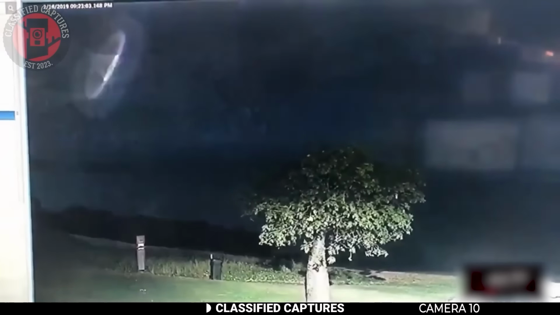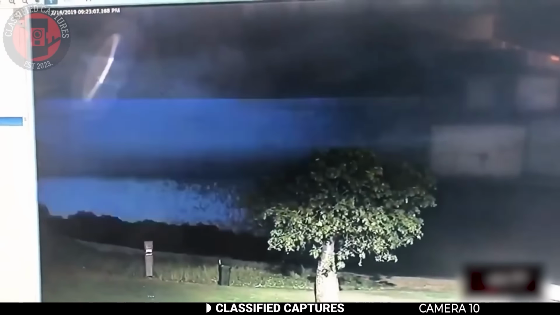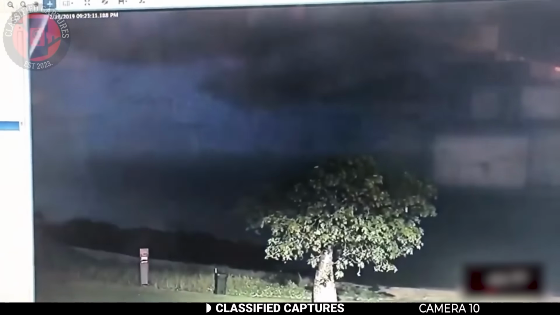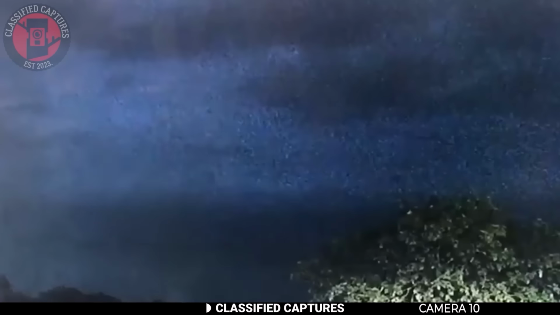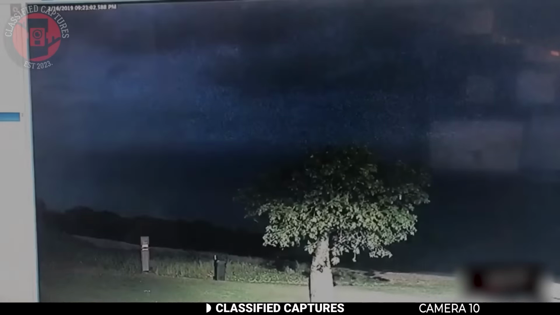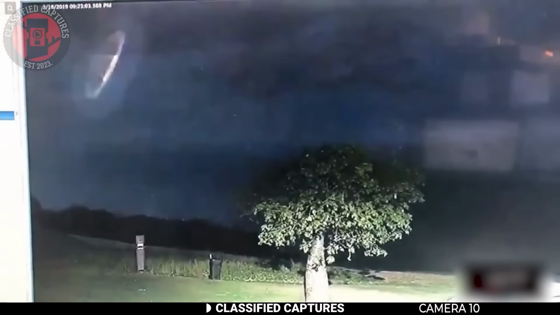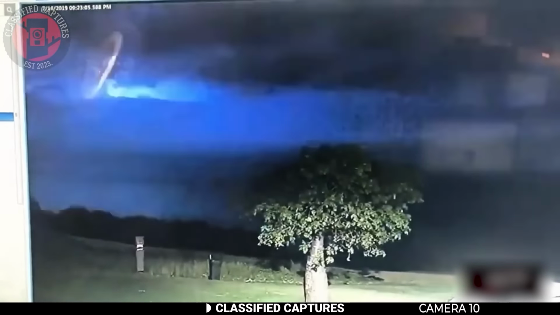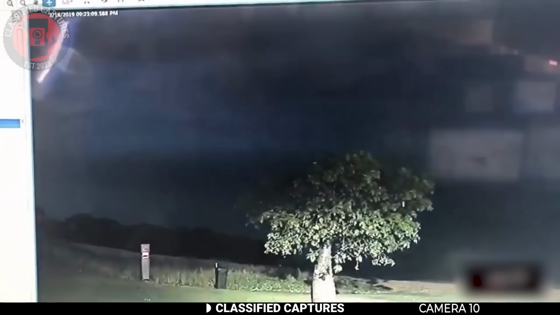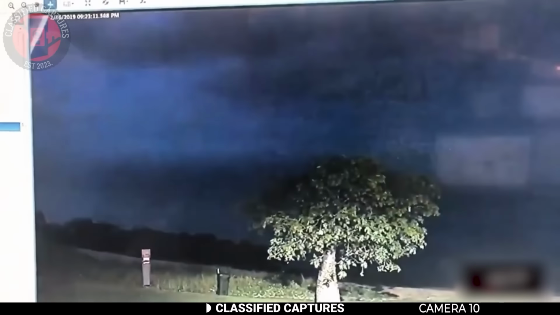These days, our skies are starting to look like scenes straight out of a real-life sci-fi movie. There's just so much strange activity going on up there. If it's not UFOs, then it's portals or maybe even drones. No one really knows for sure anymore. Someone shared this eerie footage taken just the night before. There was a storm brewing, and the sky was lit up with lightning strikes, and then something strange happened.